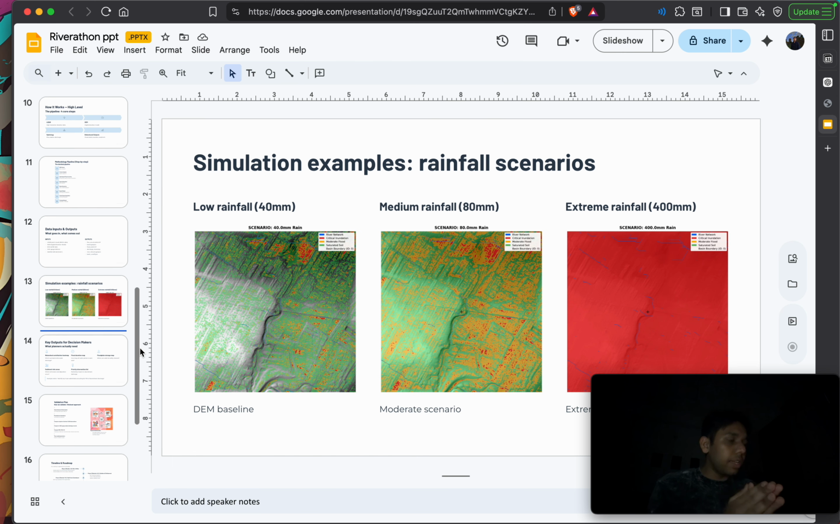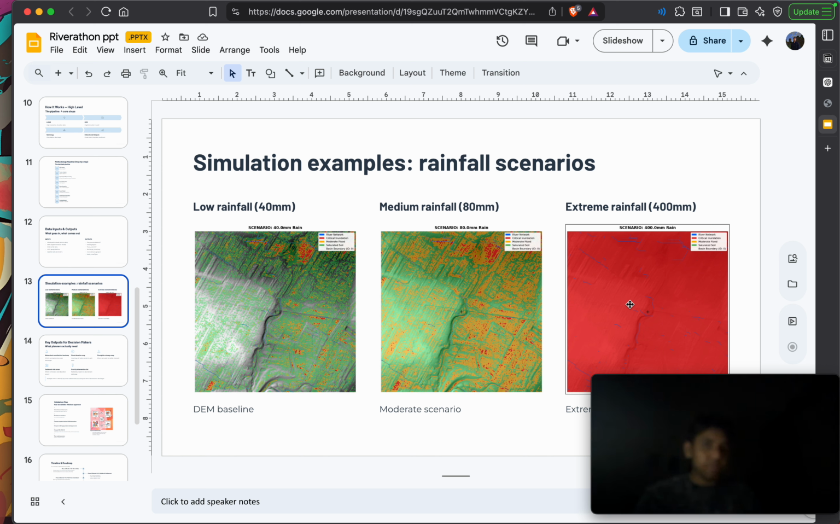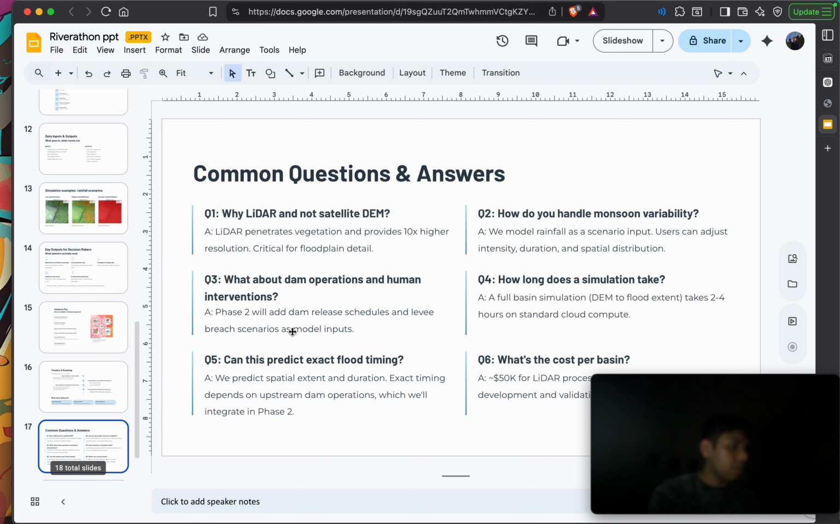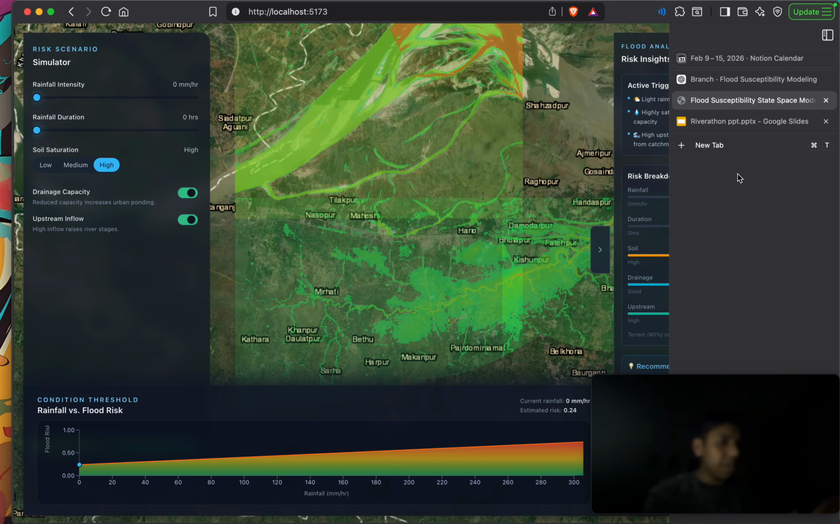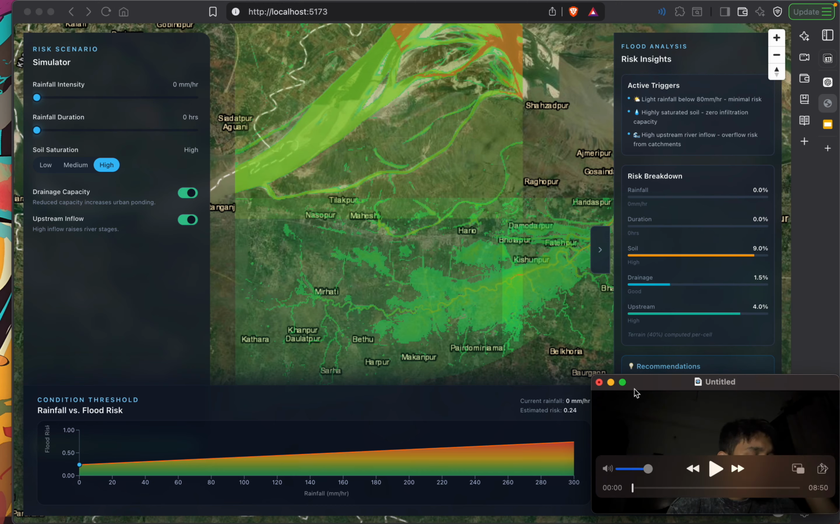Okay, these are some of the results that we got. For a particular area, this is the low rain, medium rain, and when the rain is too much. Let me put the light in. Yes, that should do it. A bit of an issue with light, but let me just demonstrate the system. My part is just this much right now.